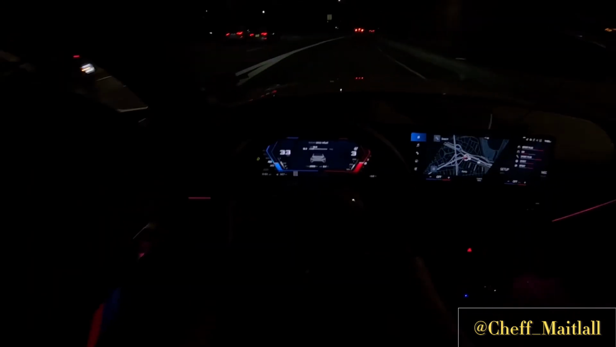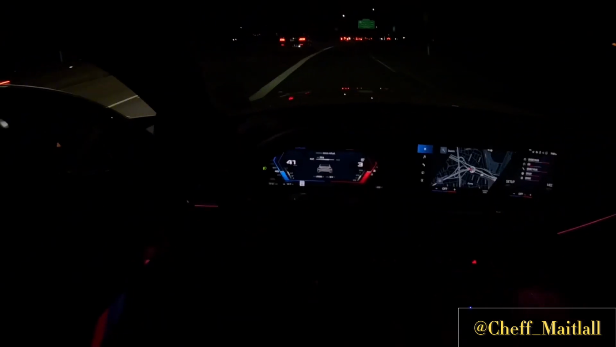Forget what they're talking about. This is a pretty good daily, man. This is a fun little daily right here. Like, how can you not have fun with this? This thing is fast, manual, rear wheel drive, so you can go mess around, spin it. Like, what the heck? Oh yeah. How can you be mad at this?